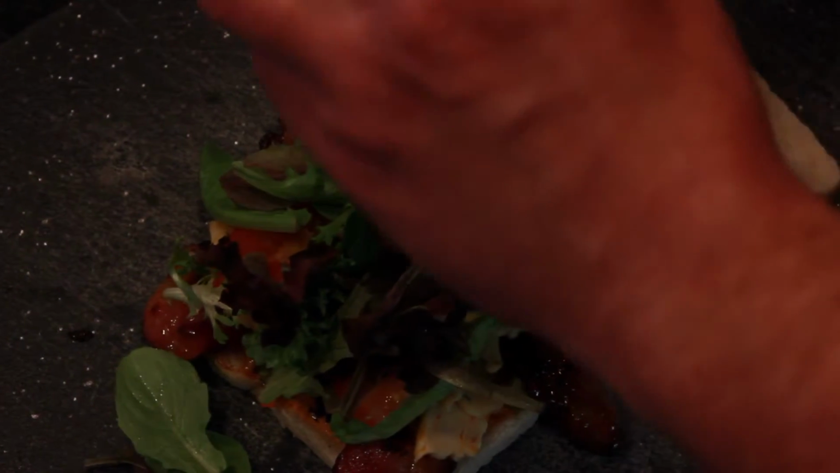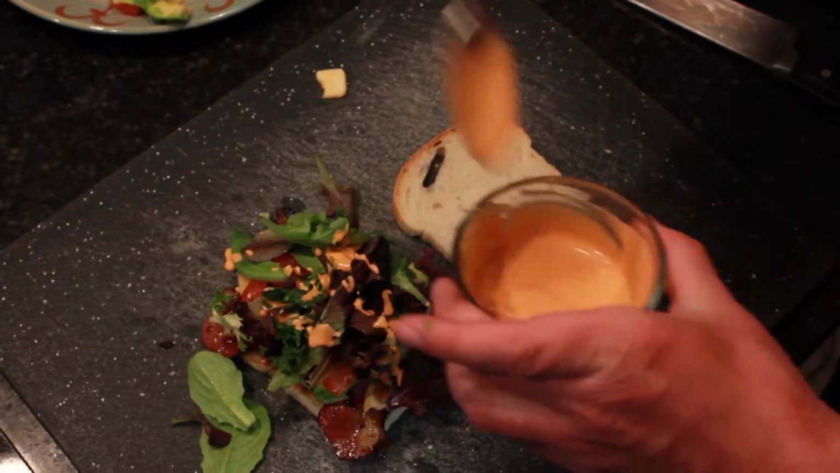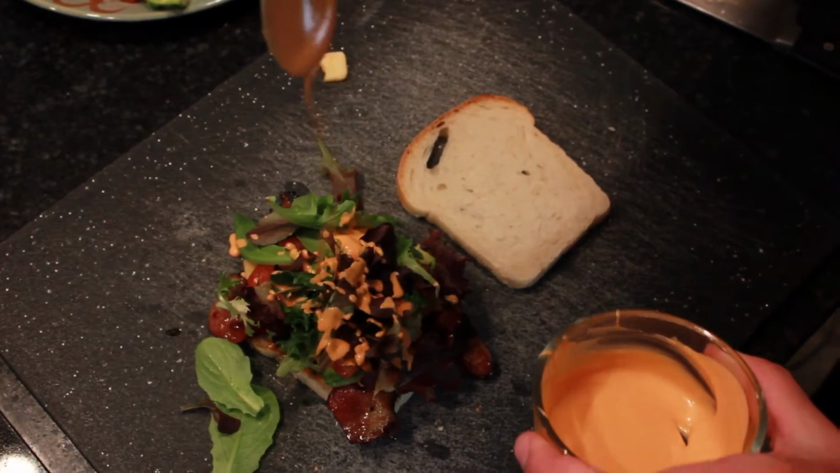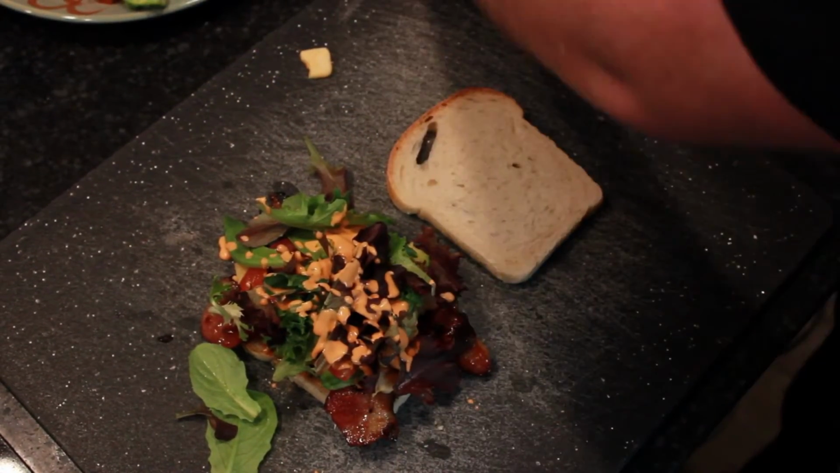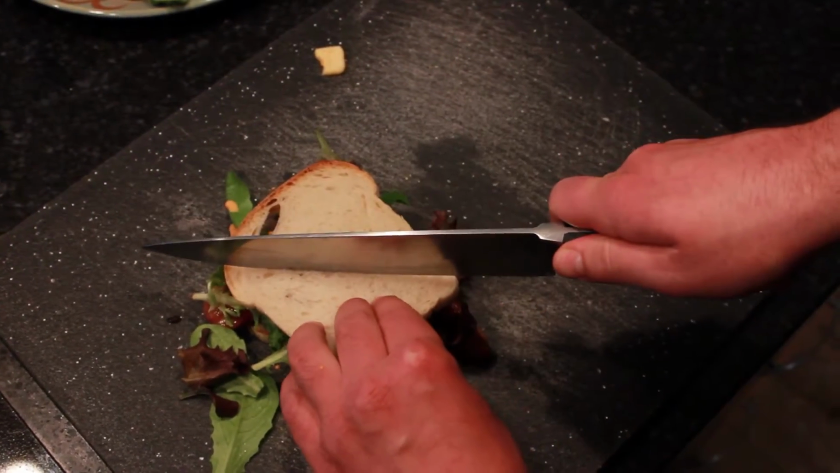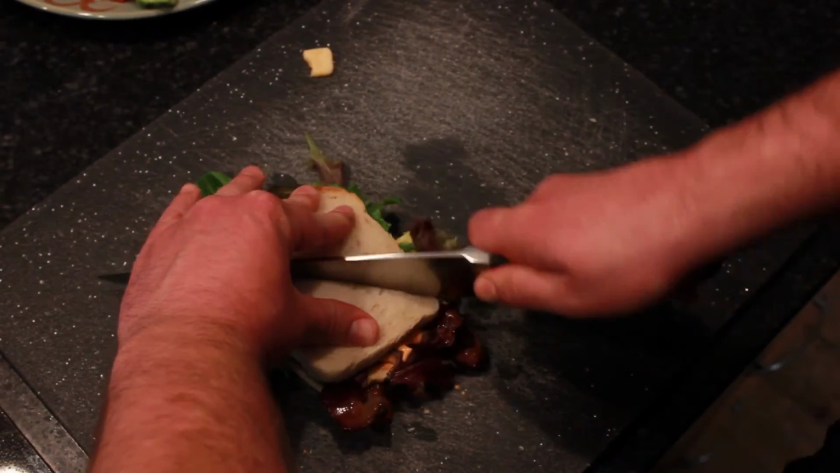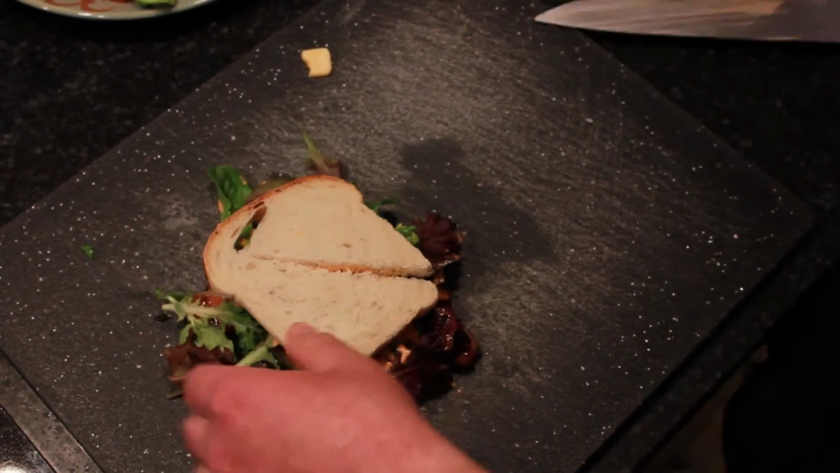And just in case we didn't have enough heat, how about just a little bit more of that spicy buffalo mayo? Man, this is going to be good. All right, and of course, finish it off with that top slice of bread. Do you go diagonals or do you like squares? I like diagonals. Here we go. Right down through the middle of that.